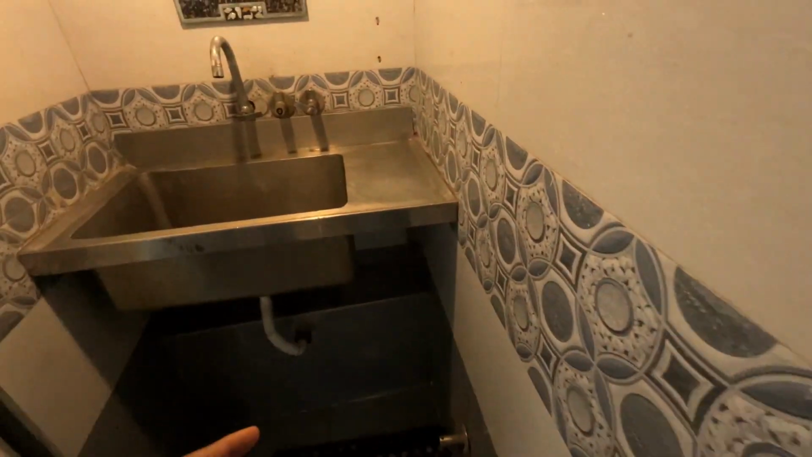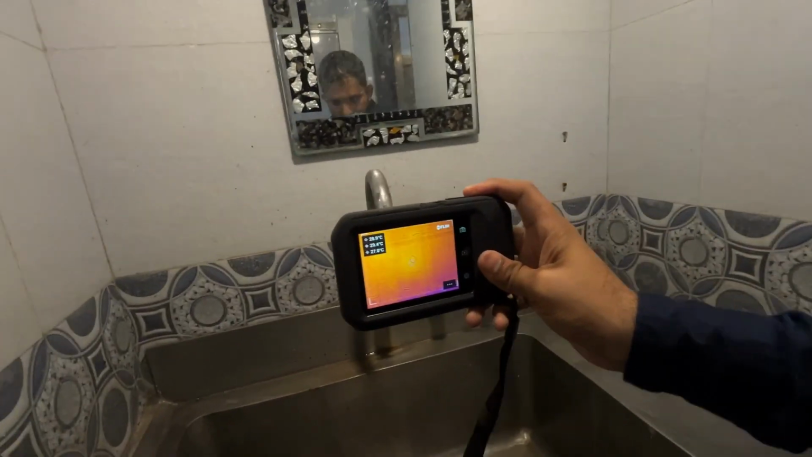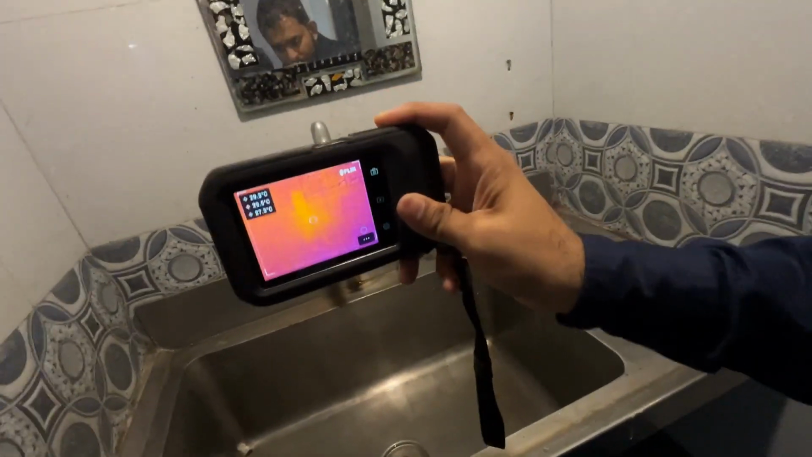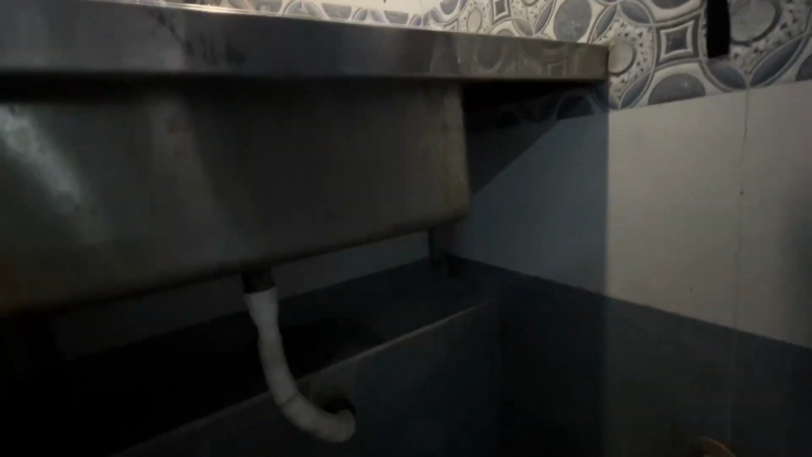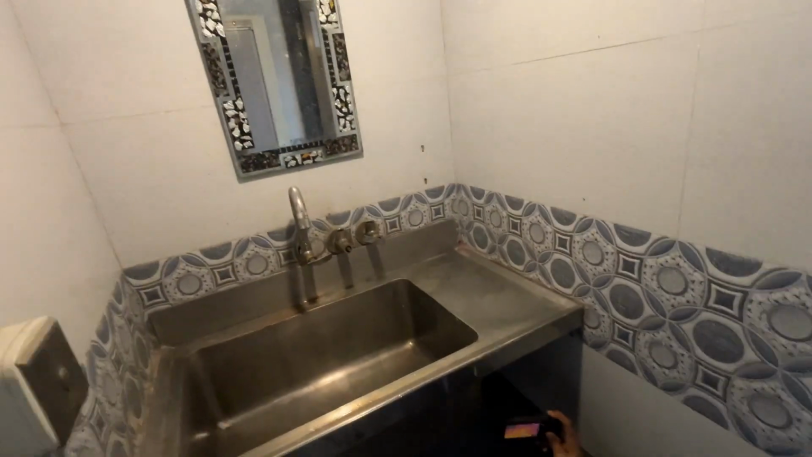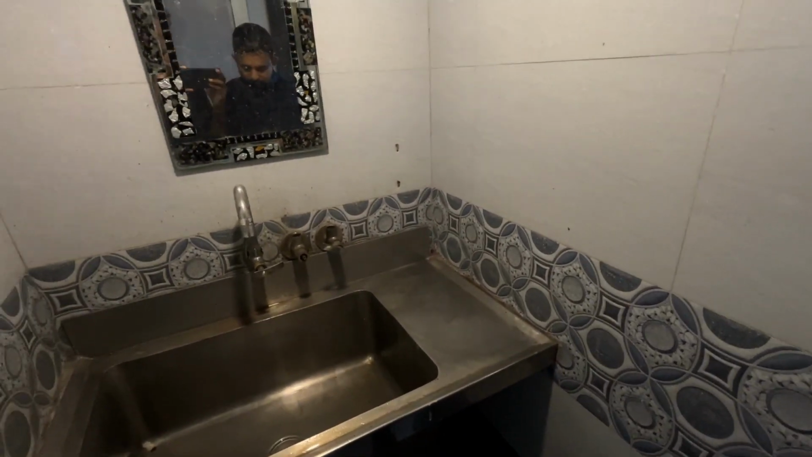Here also, you can scan from here. Pipes are that side. There are not many different signatures. Now we have to pour hot water inside and check where the water is going and where the leakages are.